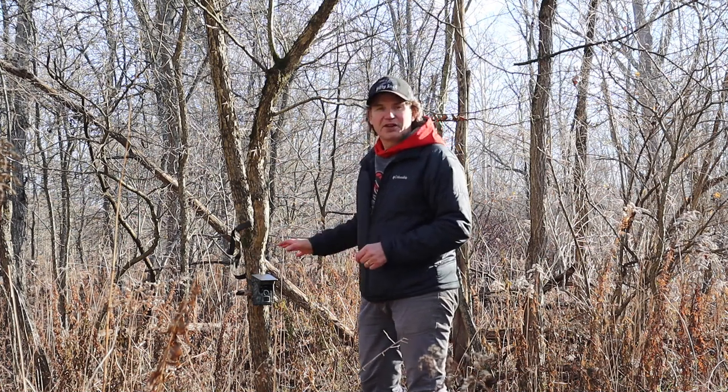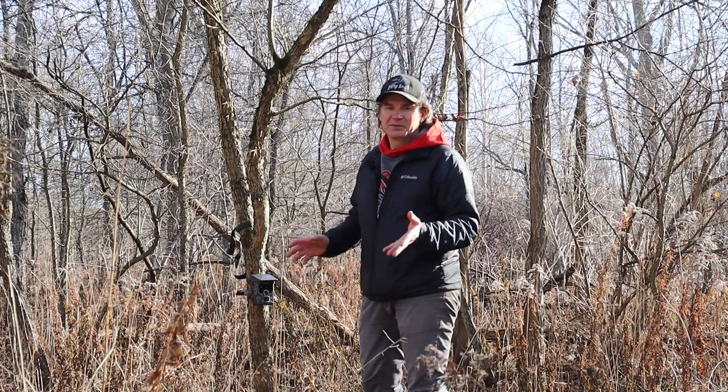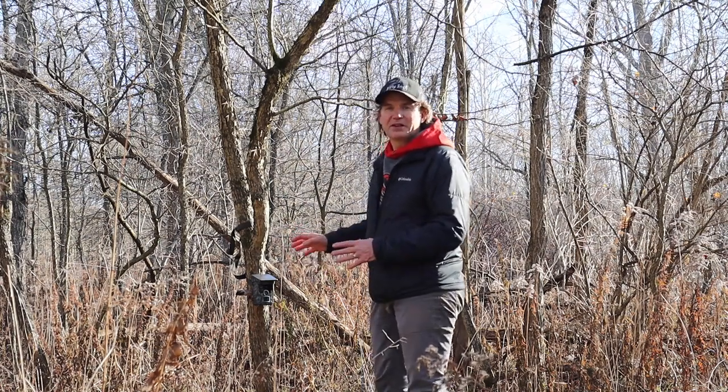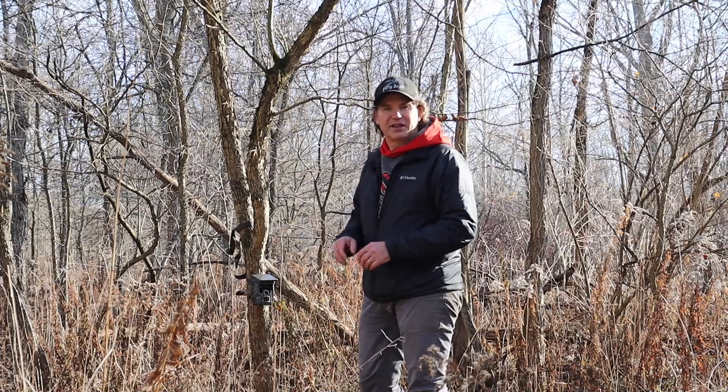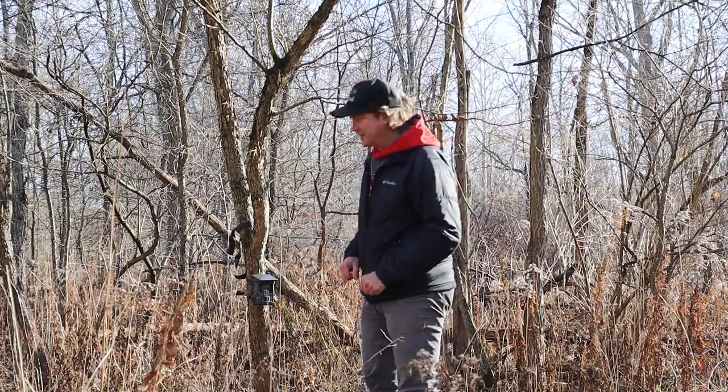So I've already pulled the card on it once. I've had it out for about 6 weeks now, so I pulled the camera card once, got some great footage. I'm going to pull it again now, see what we got, and then we'll go back and I'm going to tell you all the features about this camera, and we'll look at the shots it got and see how well it performed. So back from the woods with the camera, and this is the Campark TC02 trail camera,